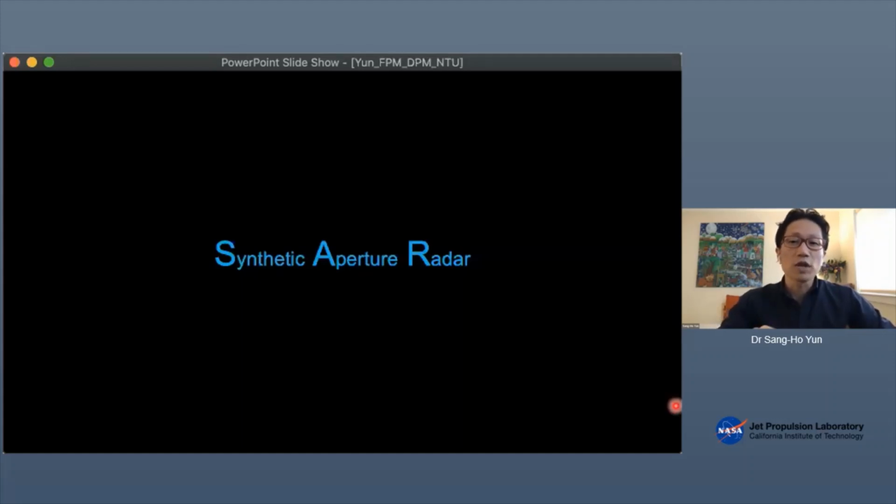The technique utilizes the Doppler shift of the radar signal and some brilliant processing methods to achieve a few orders of magnitude higher resolution. So it's a high resolution imaging radar. And radar penetrates clouds and can image both day and night.